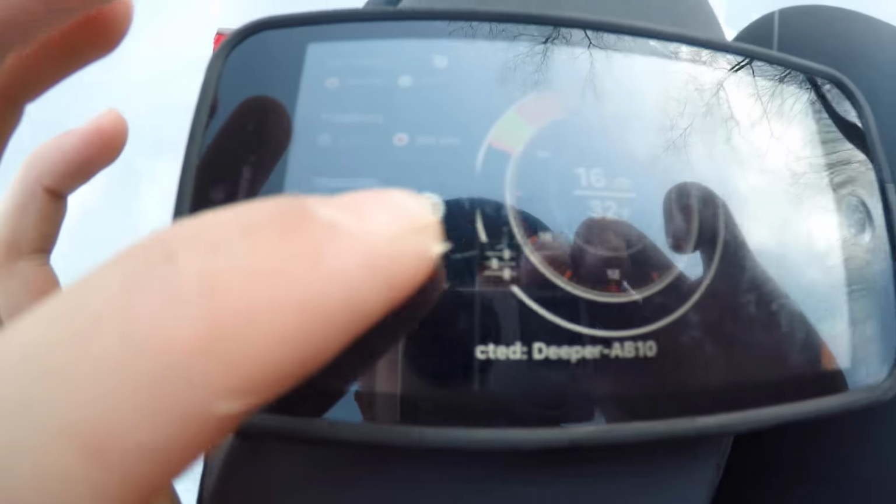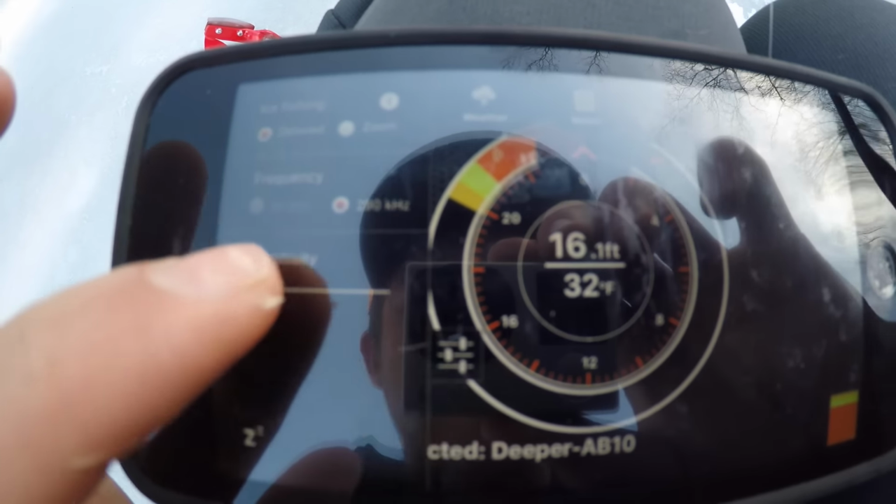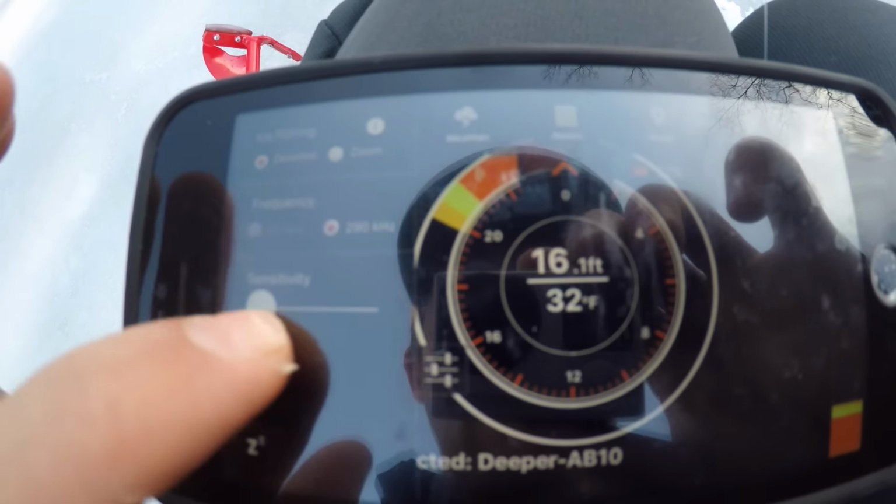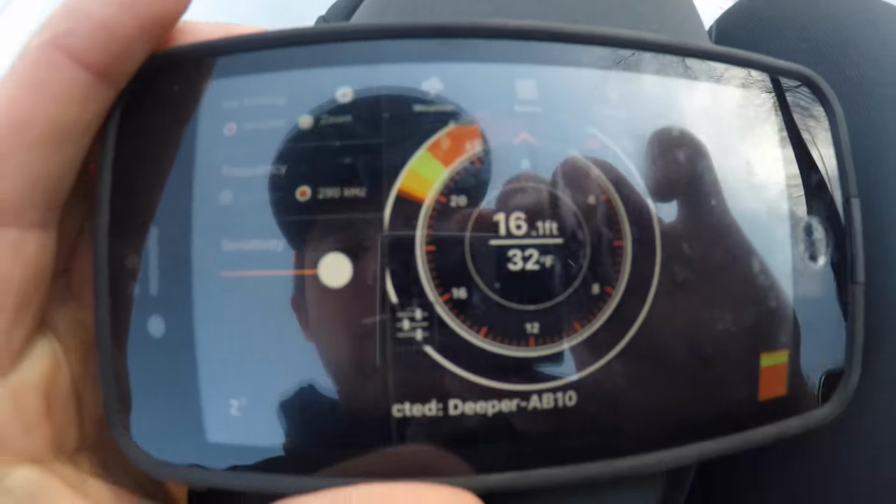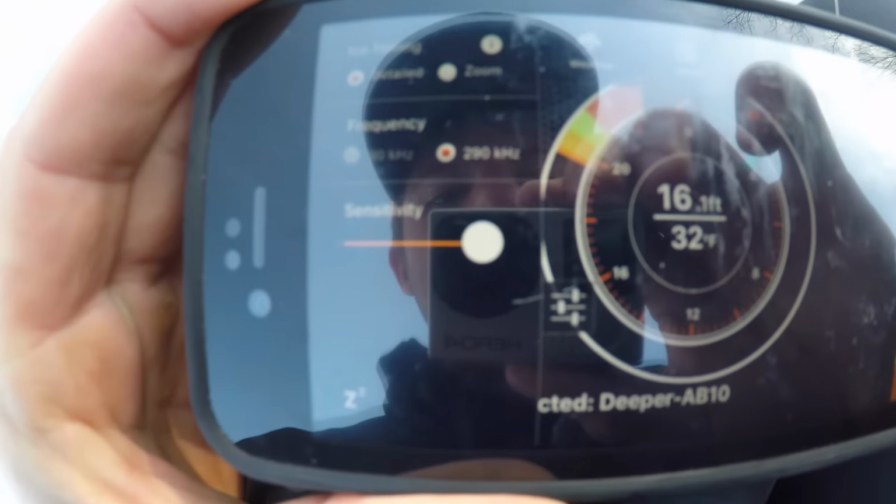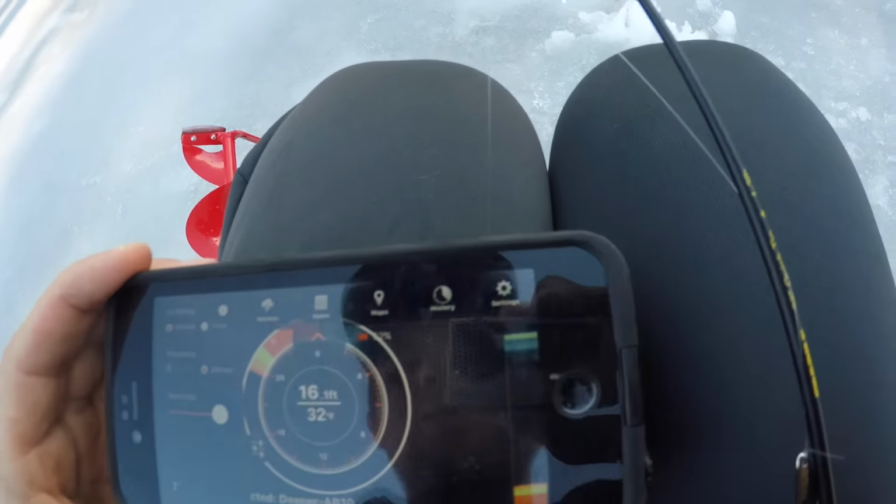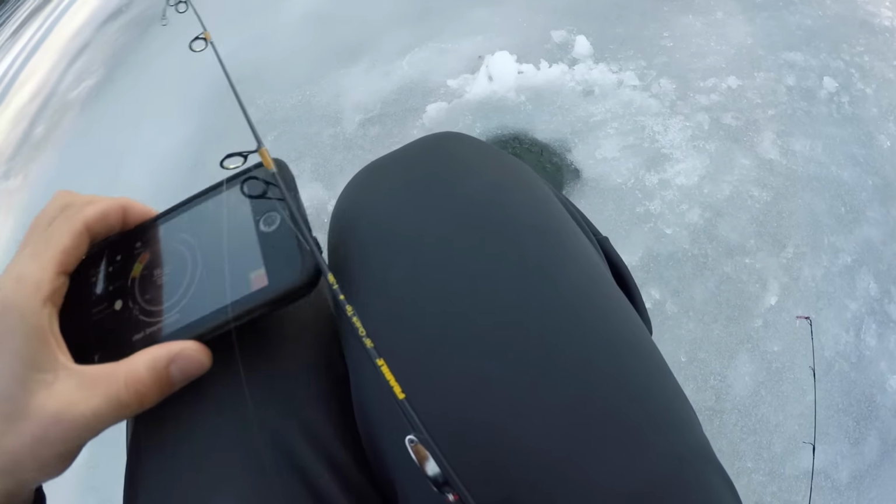So that's basically having that, and then here's the flasher, and then here's your sensitivity. As you can see, the bar is getting thicker and skinnier when you adjust the sensitivity. And this is your frequency. 290 kilohertz is going to give you a wider cone, while 90 kilohertz is going to give you a narrower cone. So let's go ahead and drop down.